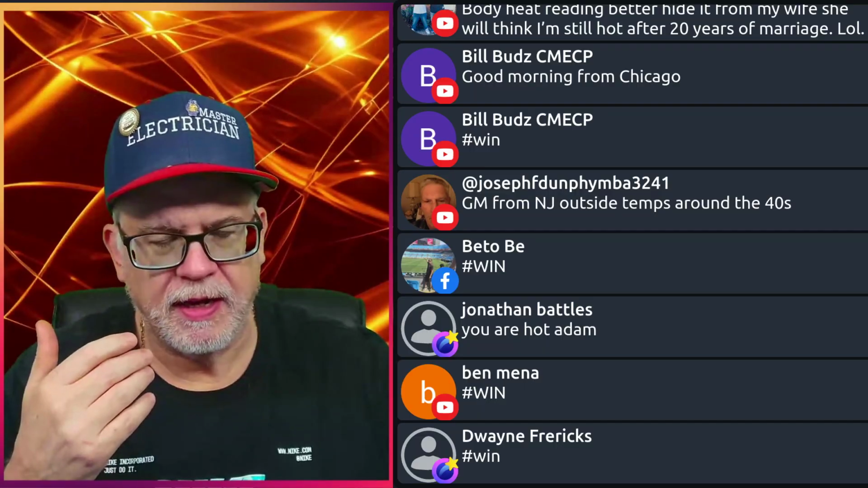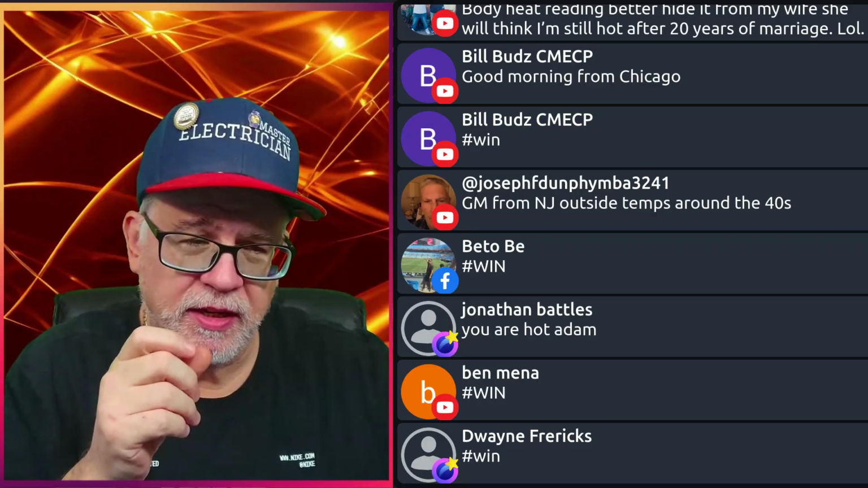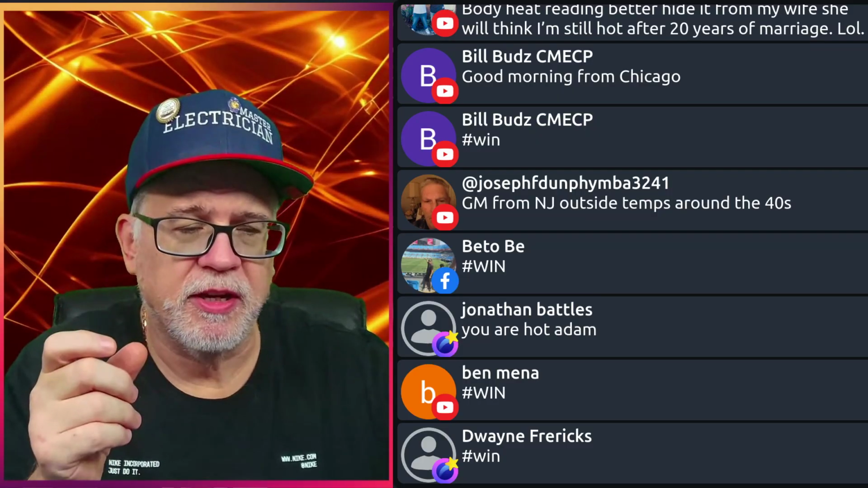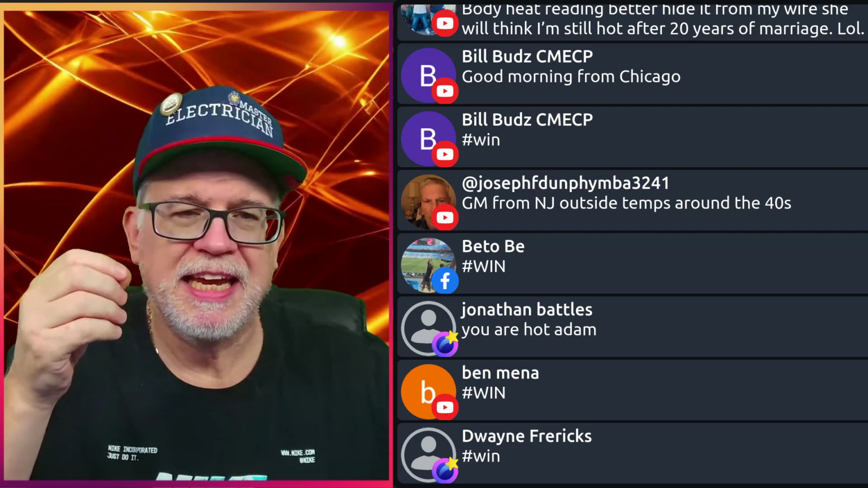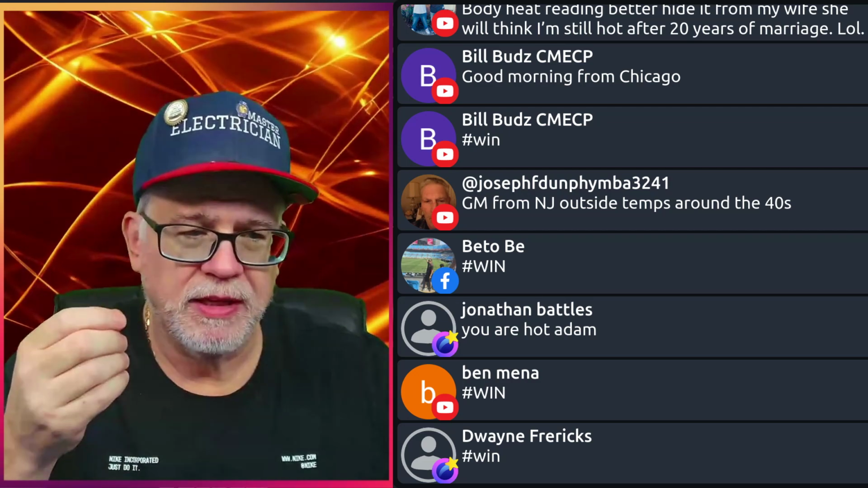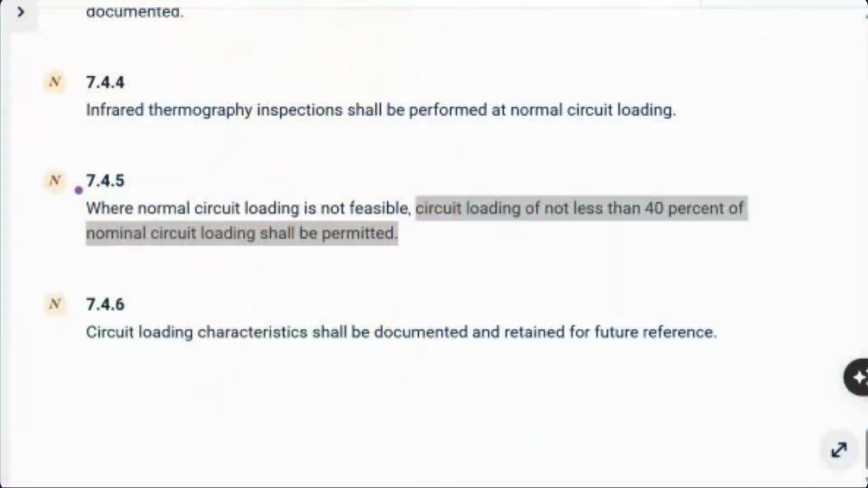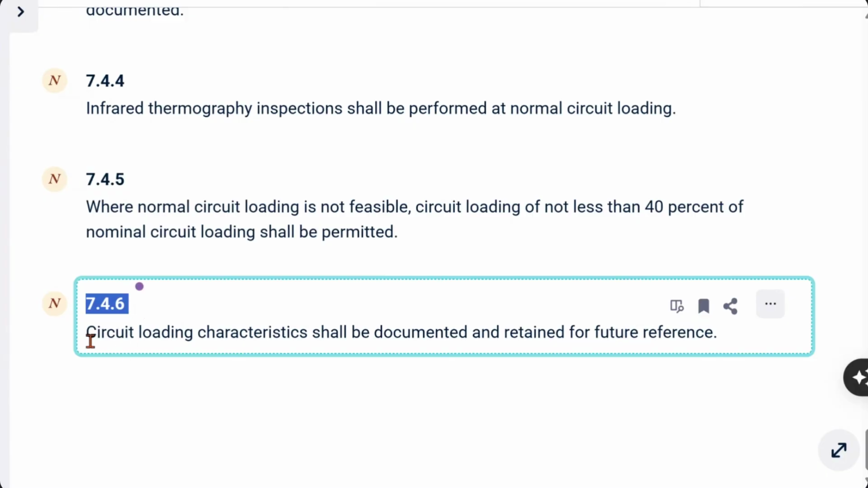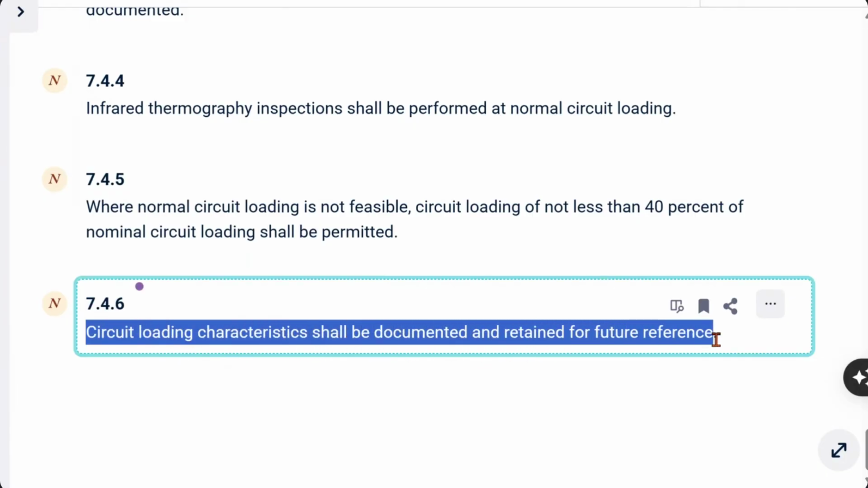Right, and again, I squared R heat: you can have a low amount of current squared, and the resistance being the poor connection can generate a spot where over time the heat builds up even when you don't have a high load. That's the kind of thing we're looking for. And then again, 7.4.6 says circuit loading characteristics shall be documented and retained for future reference.